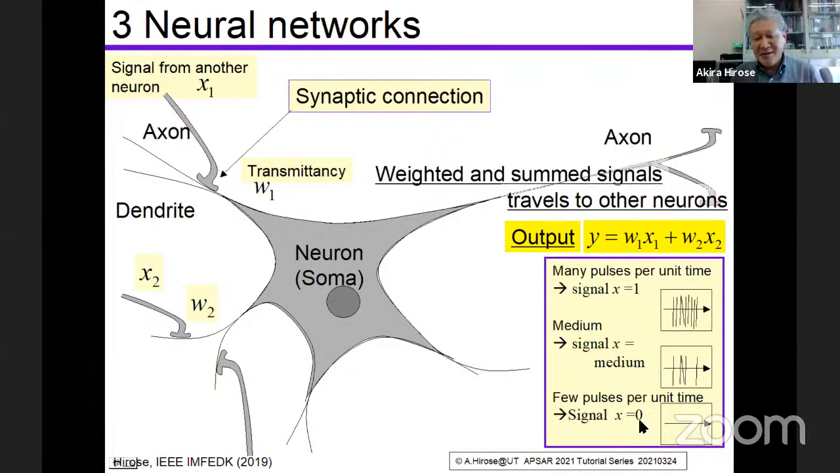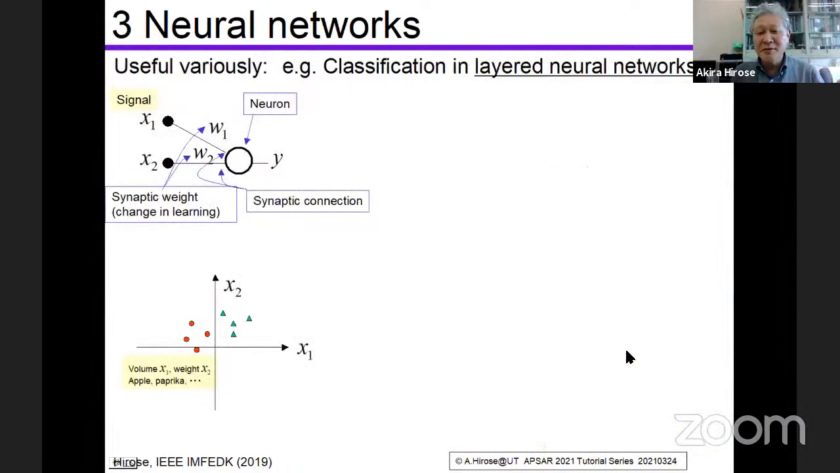No pulses, then the signal is 0. Median, okay, it is 0.5 or so. In this way, they constructed the neural network as a mathematical network.